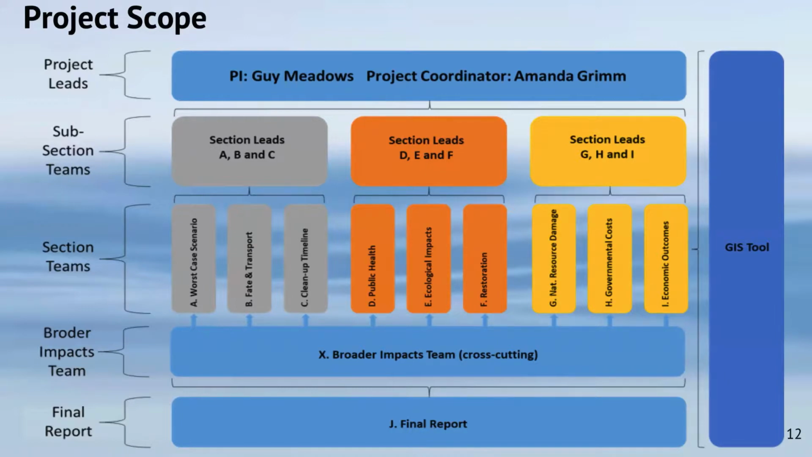We felt, although that's extremely comprehensive, that there are issues that cut across all of these different areas. We've called those broader impacts. And it's in this area that we tried to address Native community concerns over the pipeline and other issues that cut across all of these different areas.